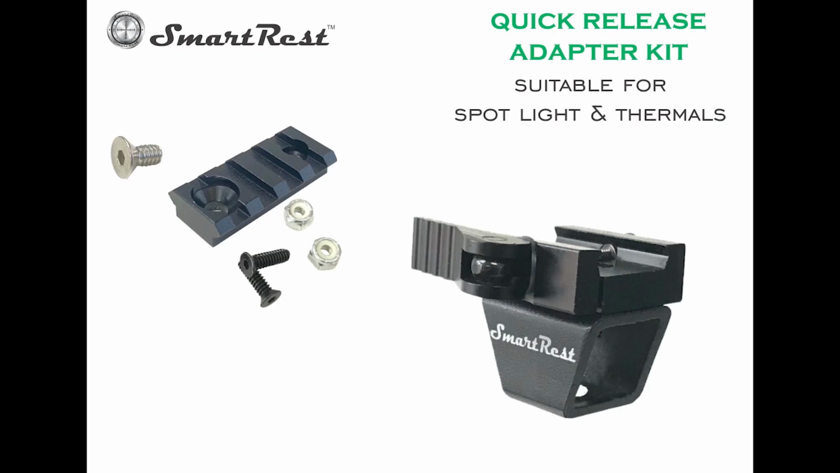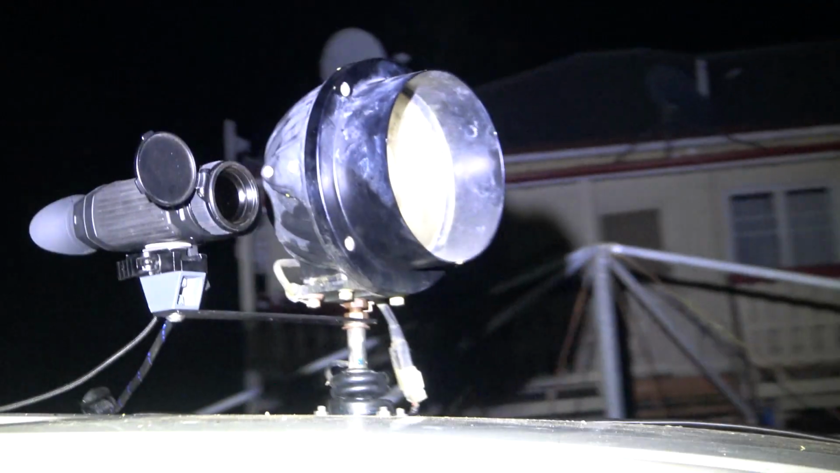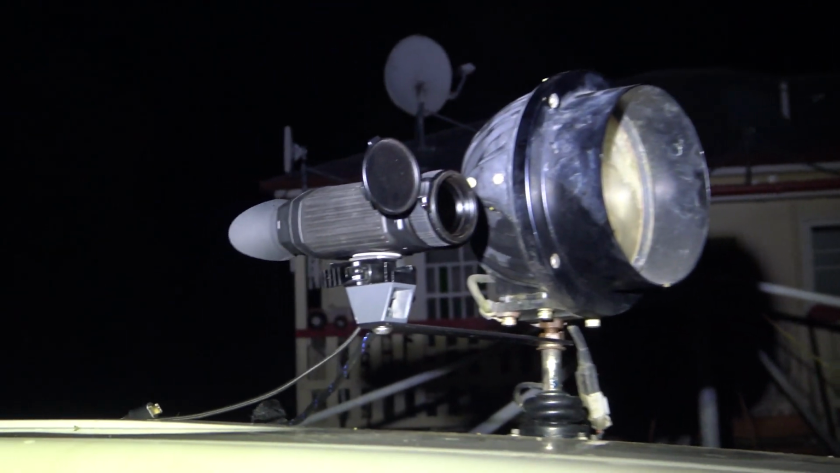Now the absolute cheapskate option is to just buy the quick release itself and make your own bracket. Usually just getting a piece of flat steel yourself, like a piece of flat aluminium is my preference, and cut it to length and drill a hole in it on both ends to attach your quick release on one end and your spotlight bolt on the other. Now that pretty much covers it for any out-of-the-box solution. You could always try and come up with something yourself, but that's our recommendations.